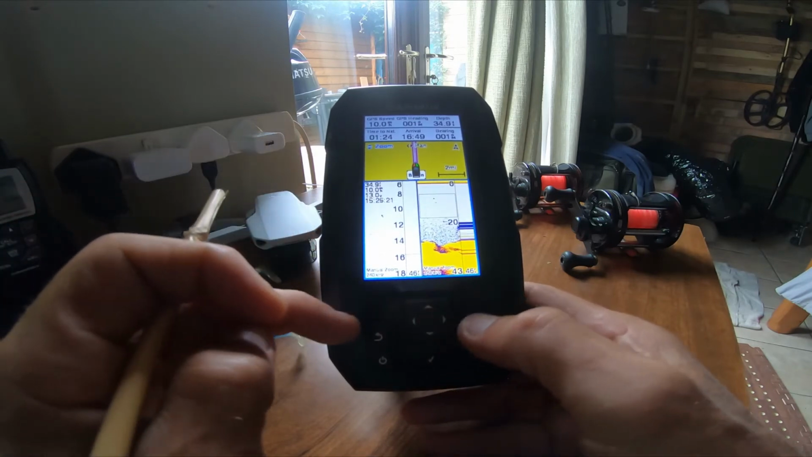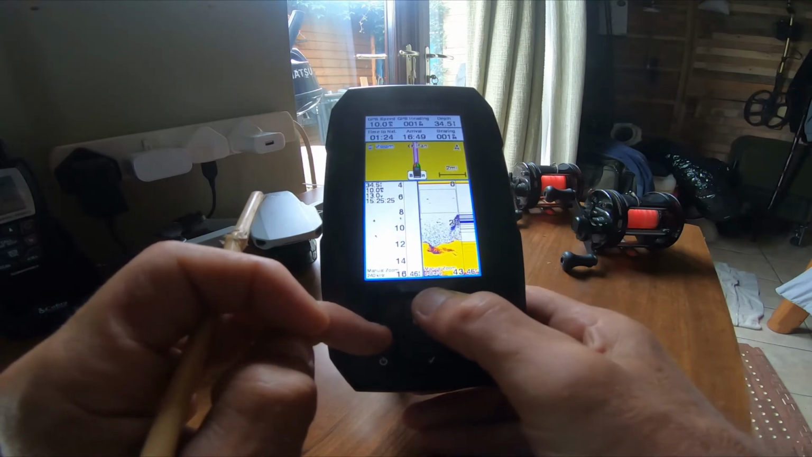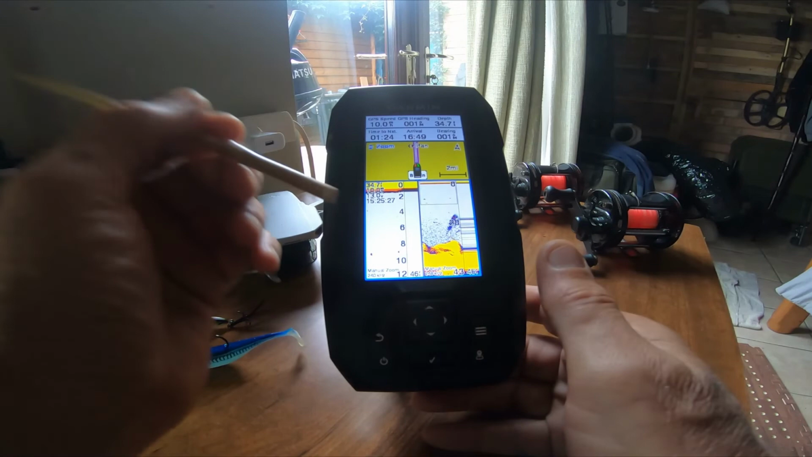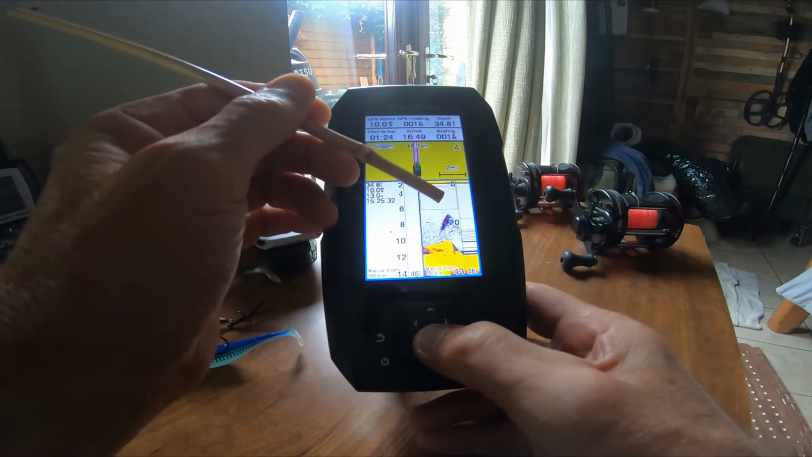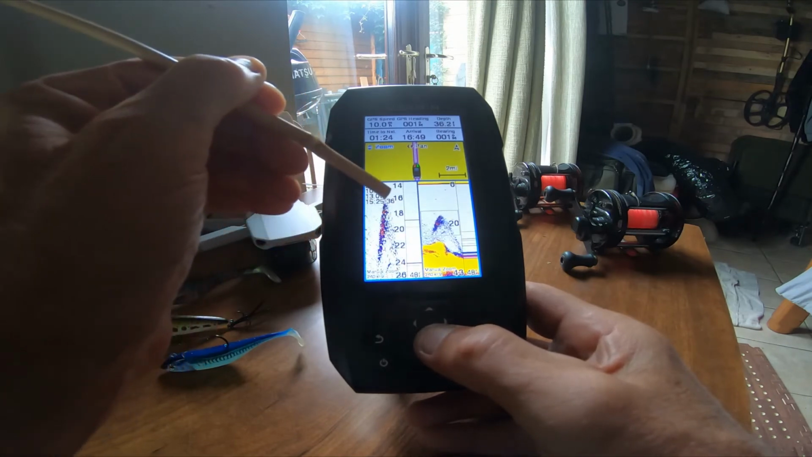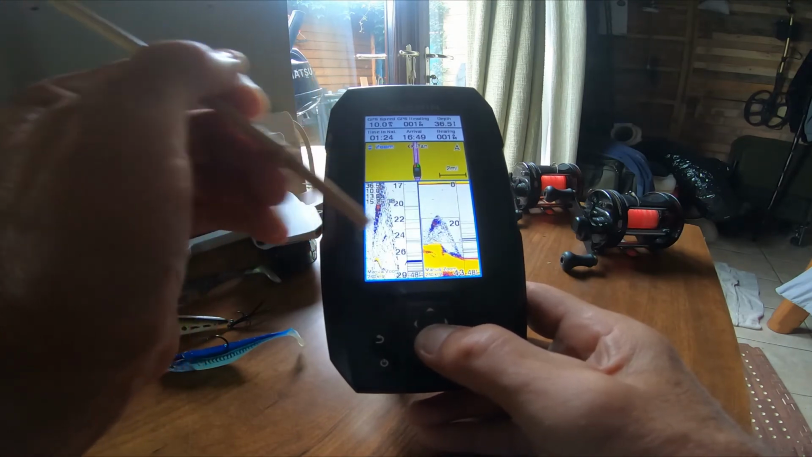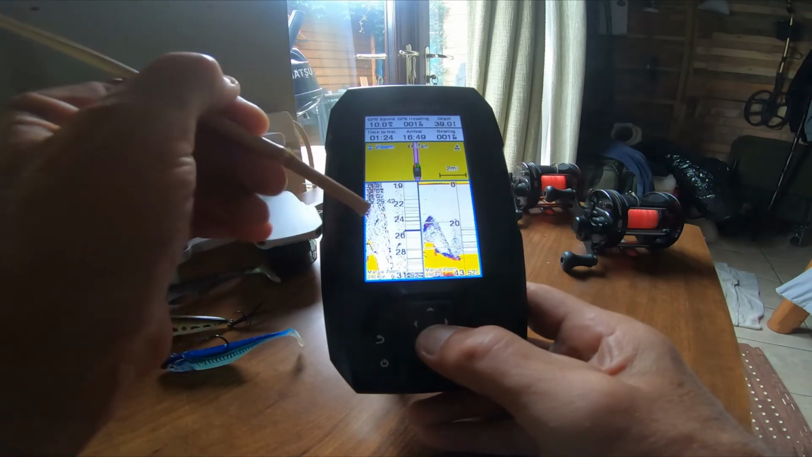Yeah, so that's the side by side for the maps and the traditional. Now you can see here again, this is that big structure that we saw earlier on. Look, if I get that into the box there, you can see how straight that is. But there's a fish there, look, you can see that's a fish.